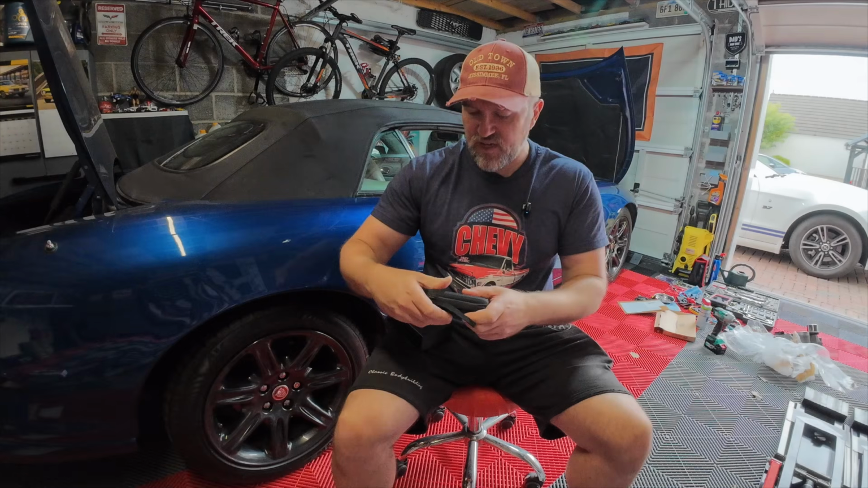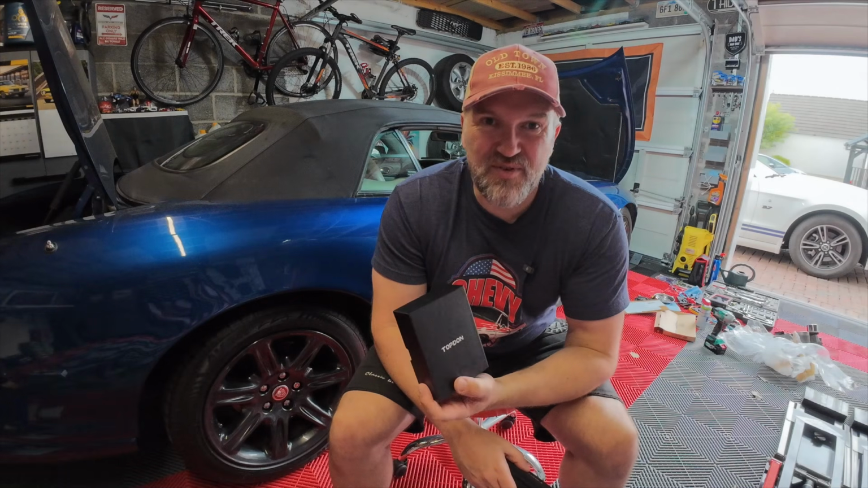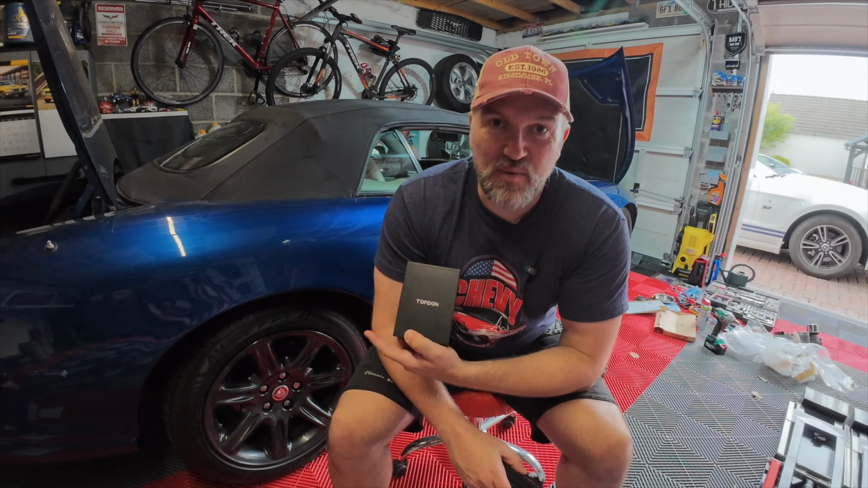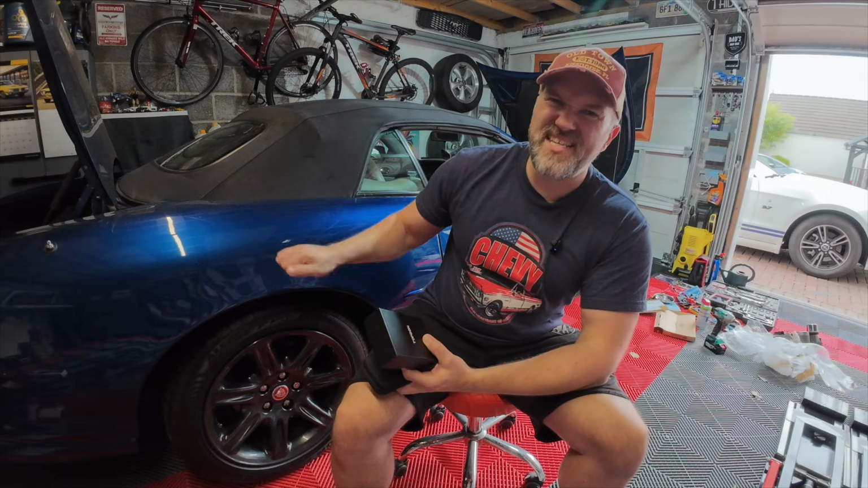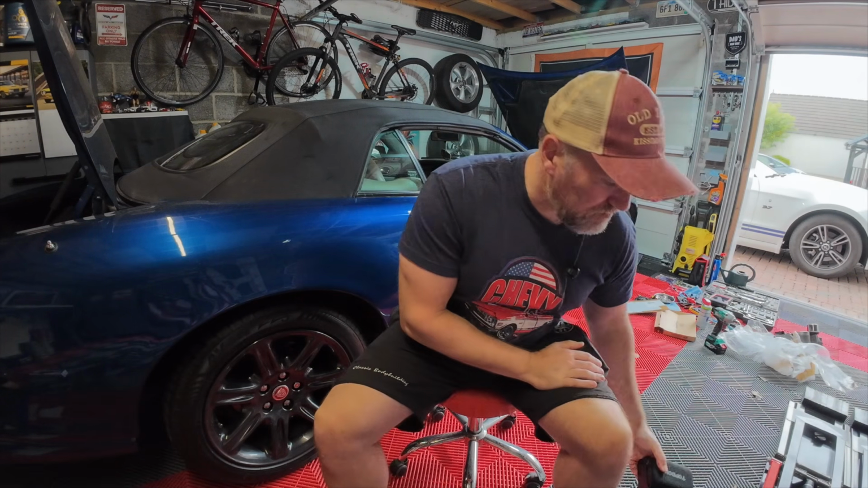But very handy, and I think I'll be using this in the future, particularly if I've got a parasitic draw, but also for coolant leaks. I'm also going to use it on this Jag when we finally get the engine and the car back up and running, and I'll just make sure everything's hunky-dory in terms of coolant and all the rest of it. I'm looking forward to getting this bad boy back on the road because I'm really missing the V8.